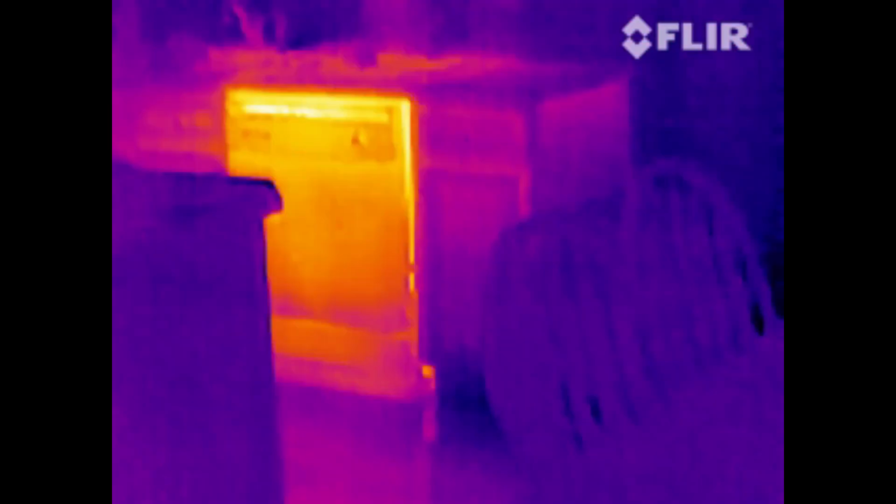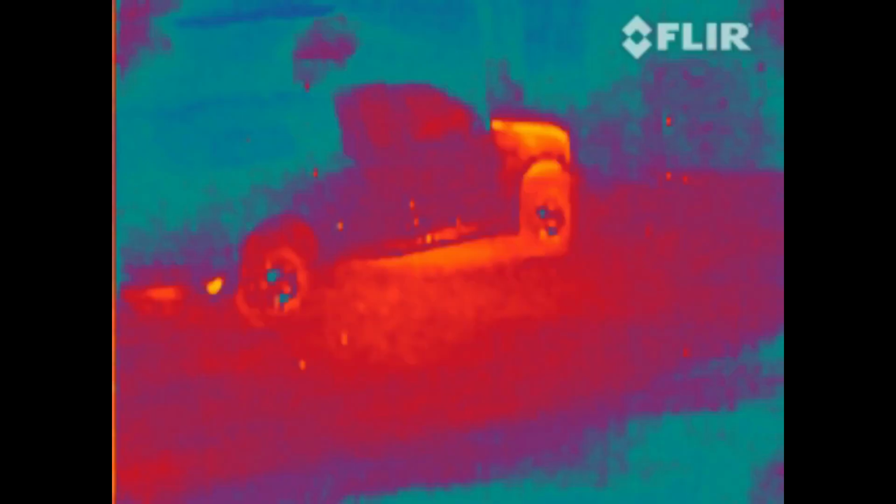I took a picture of my truck about a half an hour after I'd shut it off, and it's pretty interesting. You can see where there's still warmth from the motor. But I had a doe tag to fill, a bonus tag, and so I went out to my ground blind that sits on my food plot last night, and I was videoing some deer with this thermal imaging unit.